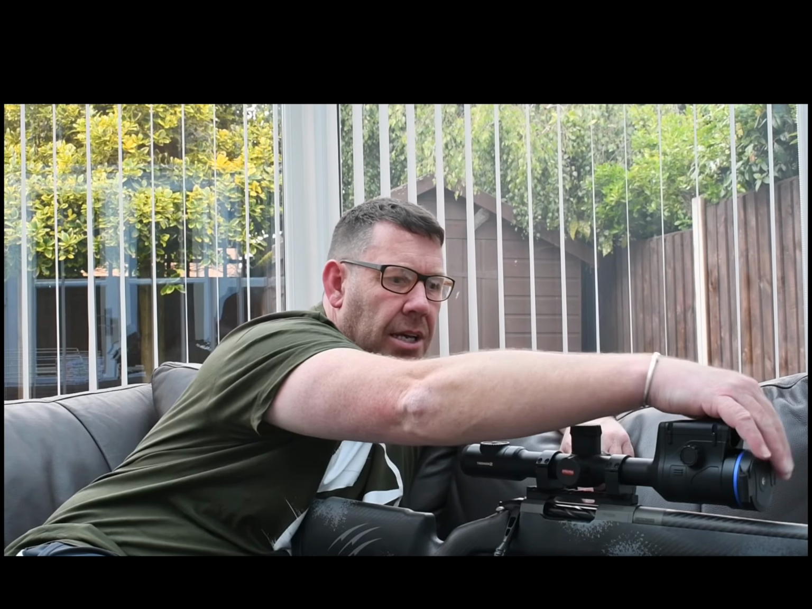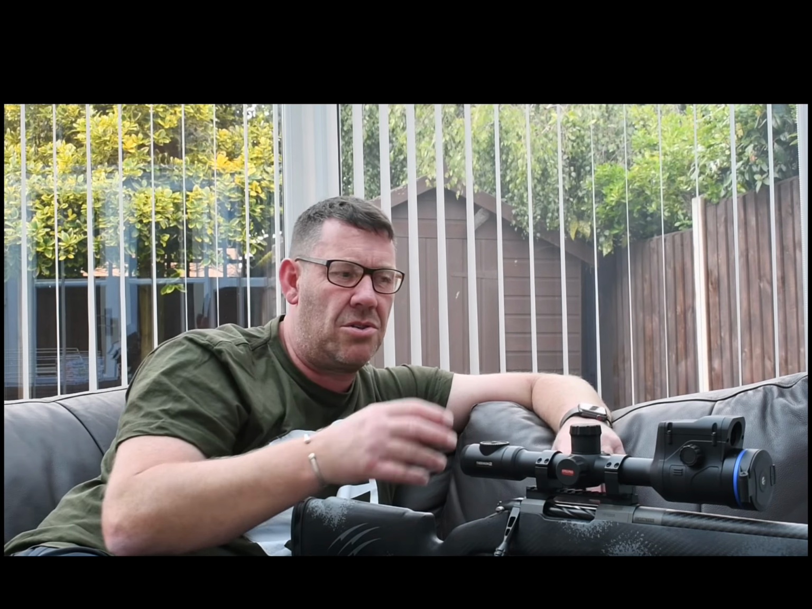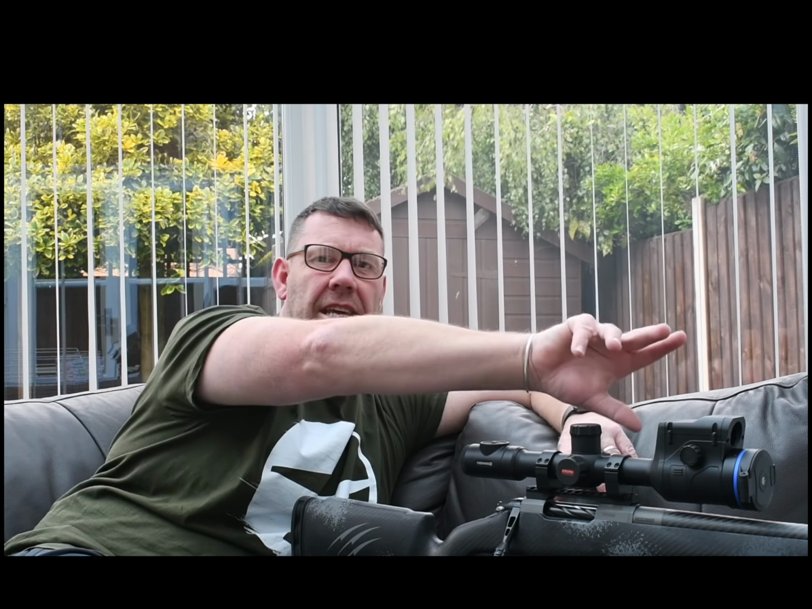The other thing at the front of the scope that I haven't come to yet, let me just fold that lens cap back. The old Thermion, you had the ring on the front, which was a little bit awkward. That was one of my things that I was never overly keen on. With day scopes, I always steered clear of the front parallax scopes, because I always found it awkward, when you're behind the rifle, to stick your hand over, especially if they were slightly stiff.